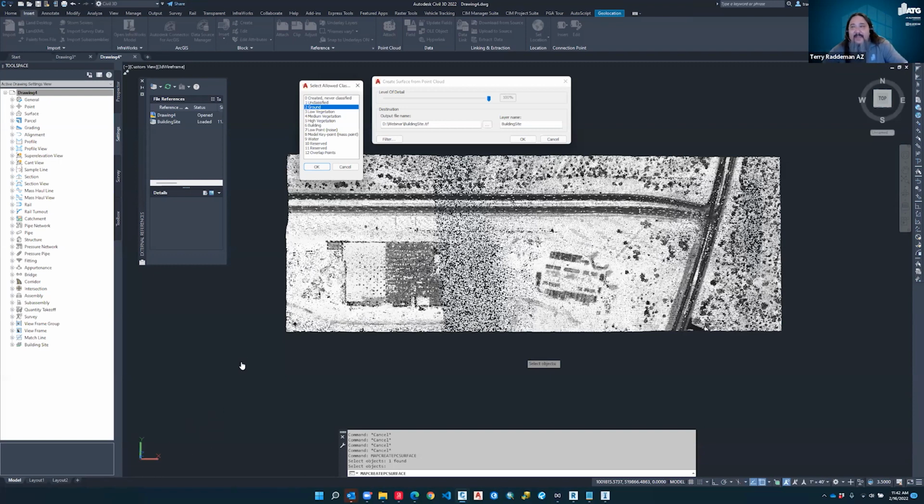So for the exporting, there's really two options. There's exporting the IMX, and then exporting or just using the RCS file that it builds when you build the surface in InfraWorks as well.